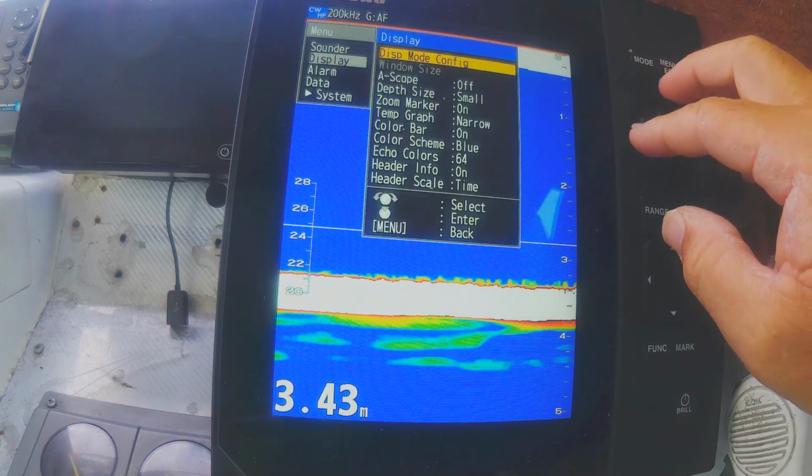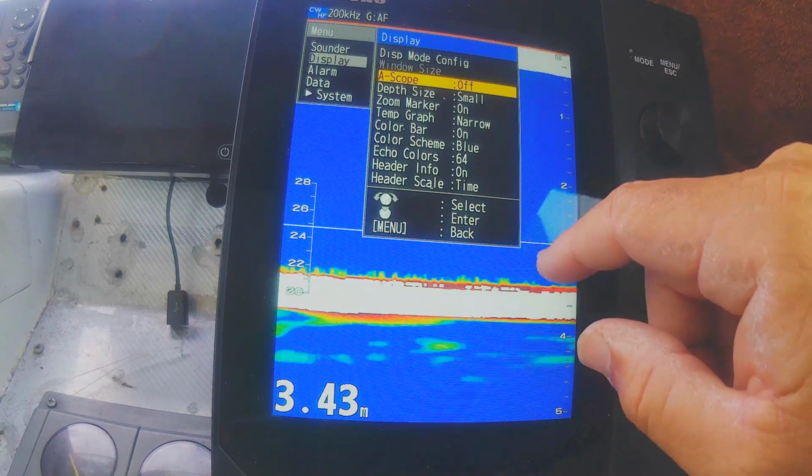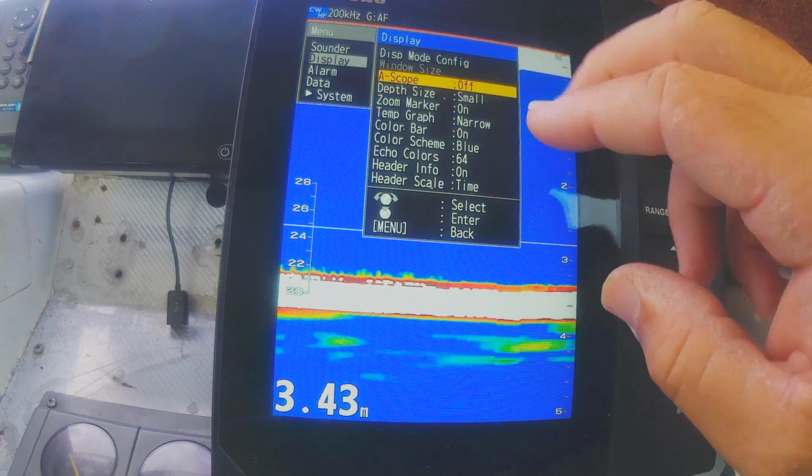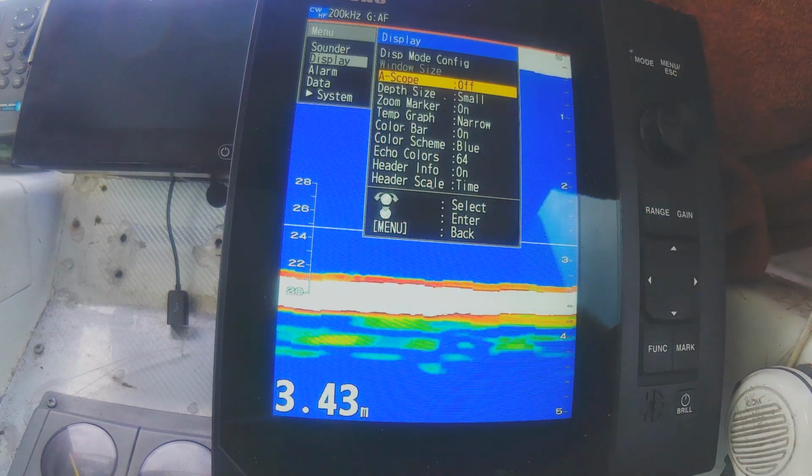So that's in your display mode config. Window size is grayed out, whether that's because I'm on auto gain. A-scope, I've got that off. Certainly a lot of people don't mind A-scope.